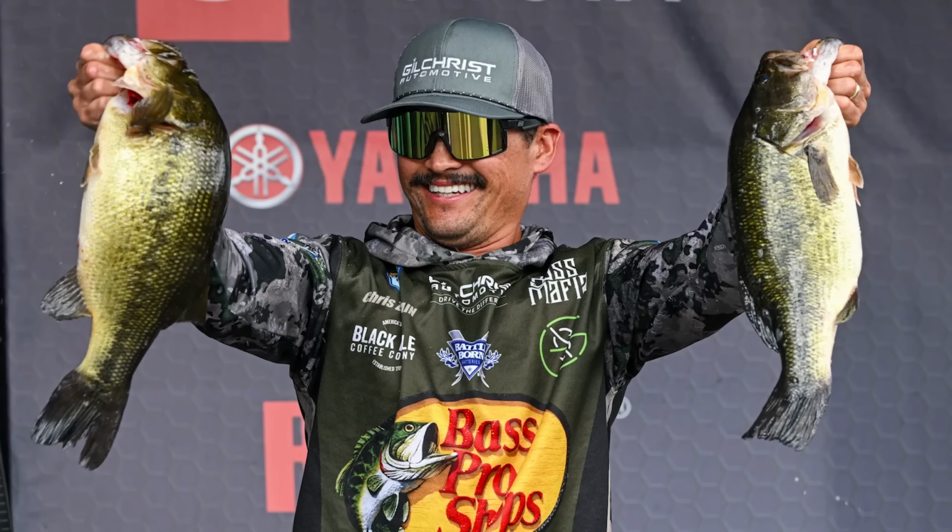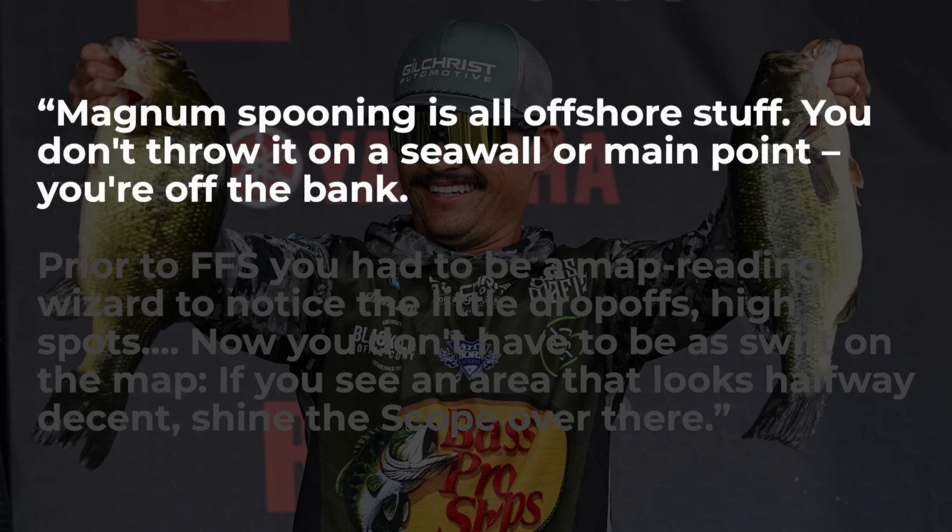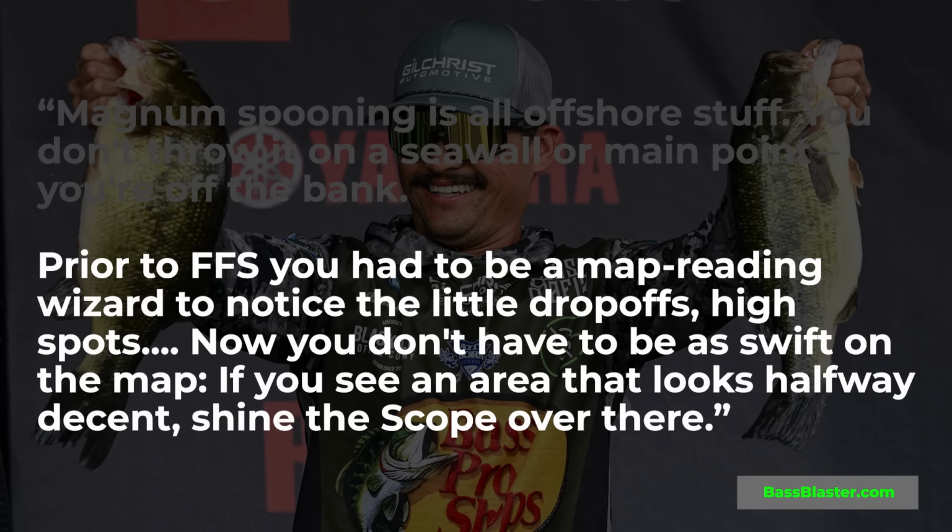So fast forward to now, and I asked Chris if forward-facing sonar helps his spoon game. Answer, yes. Here's a couple tidbits from him. Magnum spooning is all offshore stuff. You don't throw it on a seawall or main point, you're off the bank. Prior to forward-facing sonar, you had to be a map-reading wizard to notice the little drop-offs, high spots, etc. Now you don't have to be as swift on the map. If you see an area that looks halfway decent, shine the scope over there.